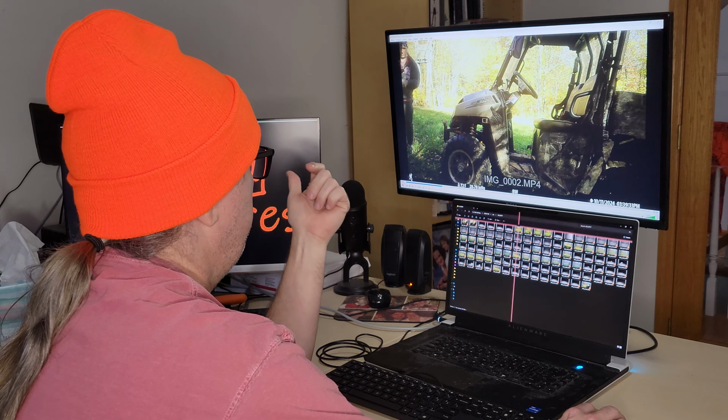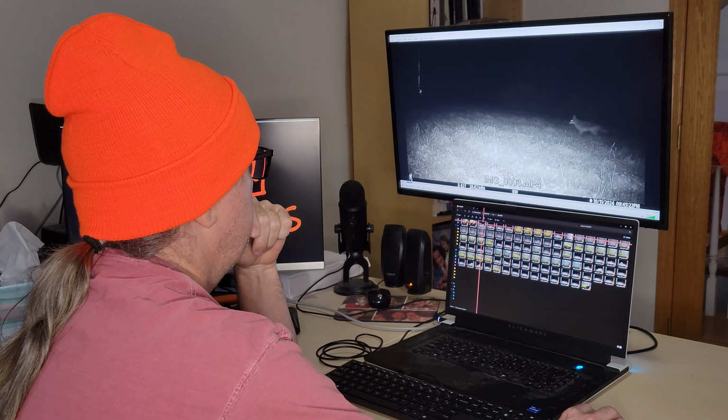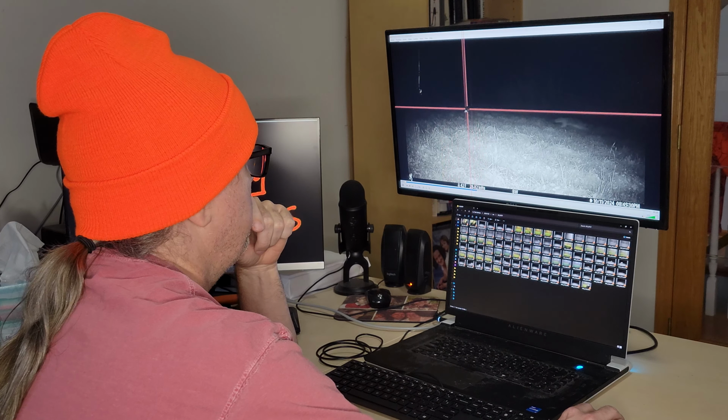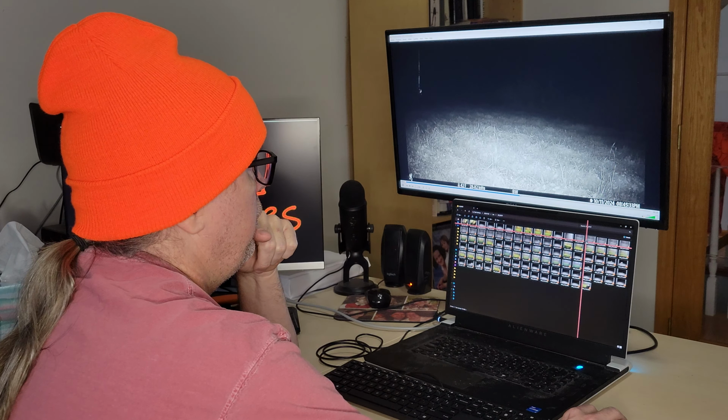This is me coming back from the stand, getting ready to leave. This appears to be a fox. Something spooked it and scared it. And that was on the 11th at 8:45 in the evening. Let's see what the next one is.